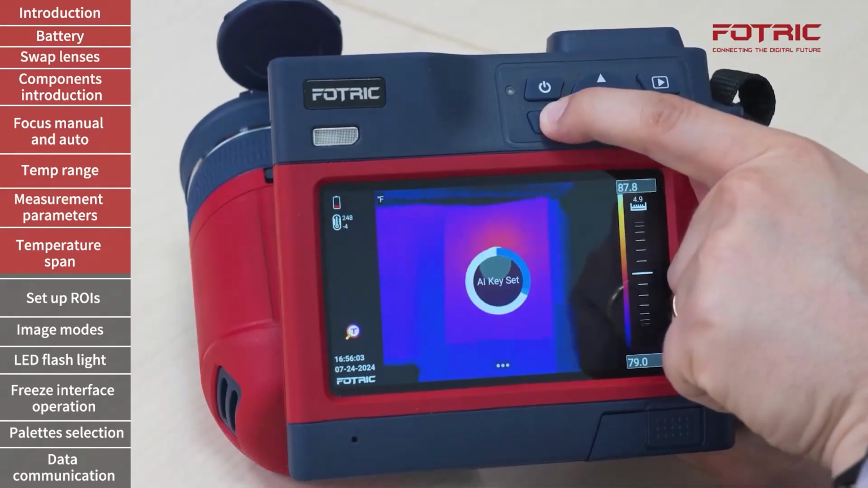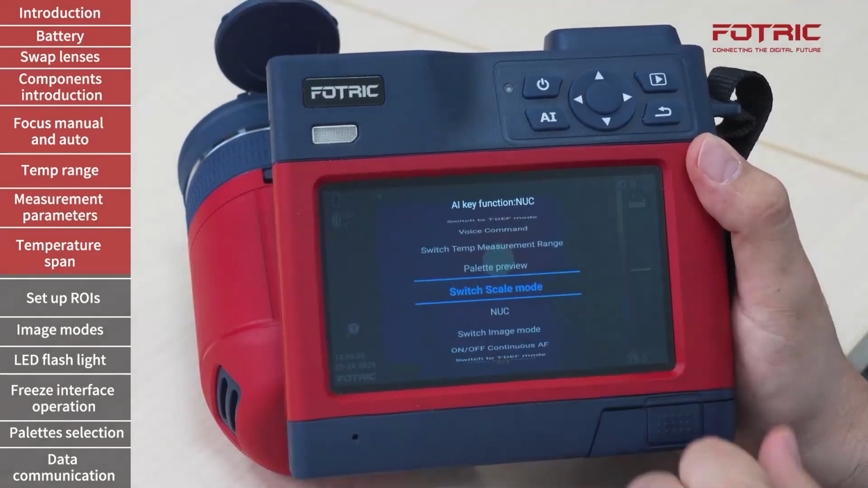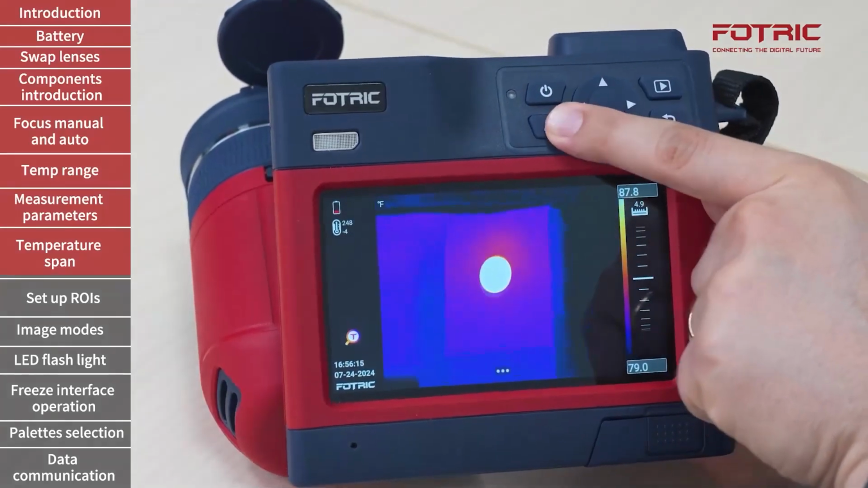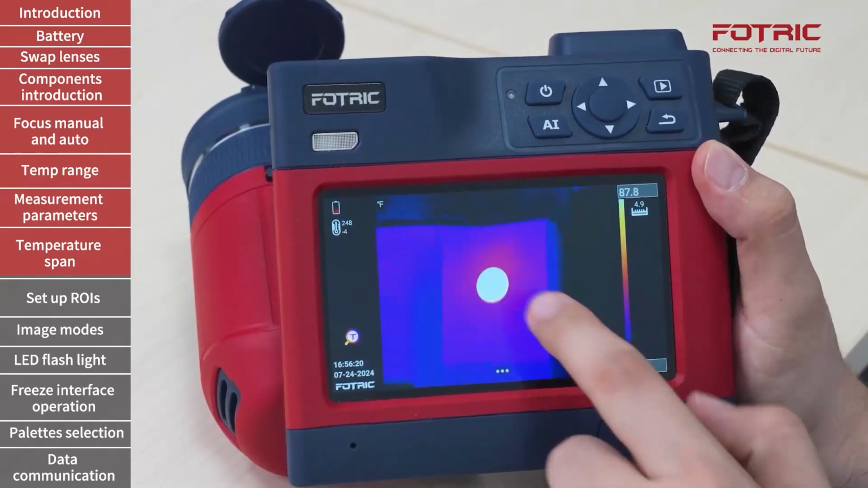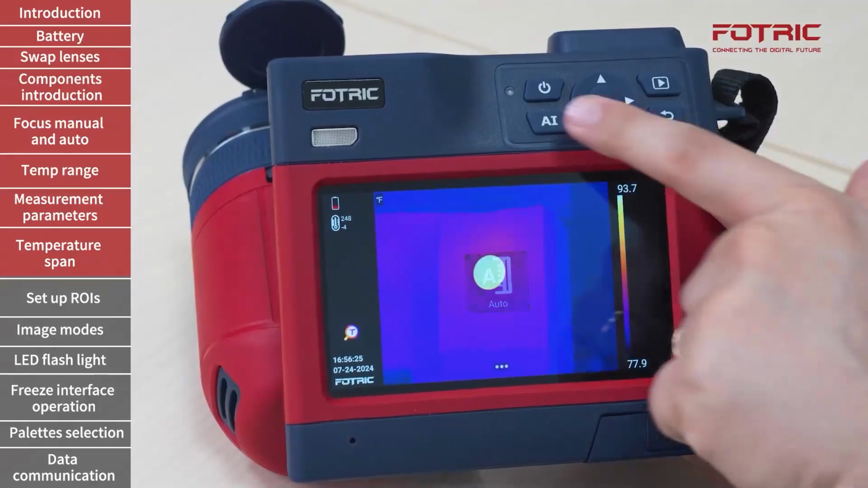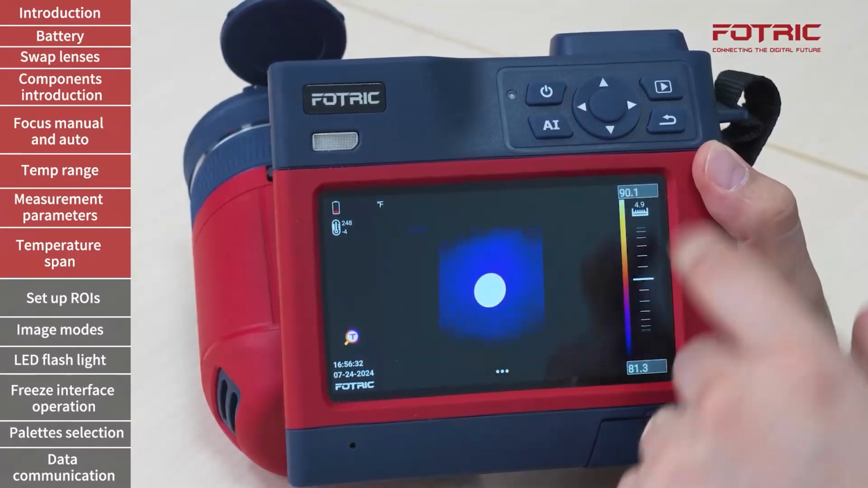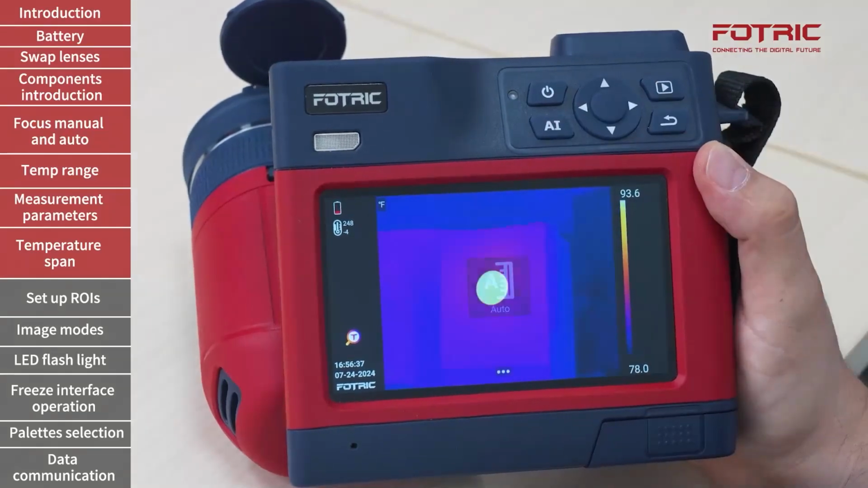What I need to do is press and hold for a couple of seconds, find the specific feature, which is right here, switch scale mode, click, and then after pressing the button twice, the camera will start doing that as a shortcut. So right now it's in touch, but if I press again, it will take me to auto. And if I press once more, it will take me to manual mode. That way, if this is a method that I use commonly, I can avoid multiple steps by setting up a shortcut on my AI button.